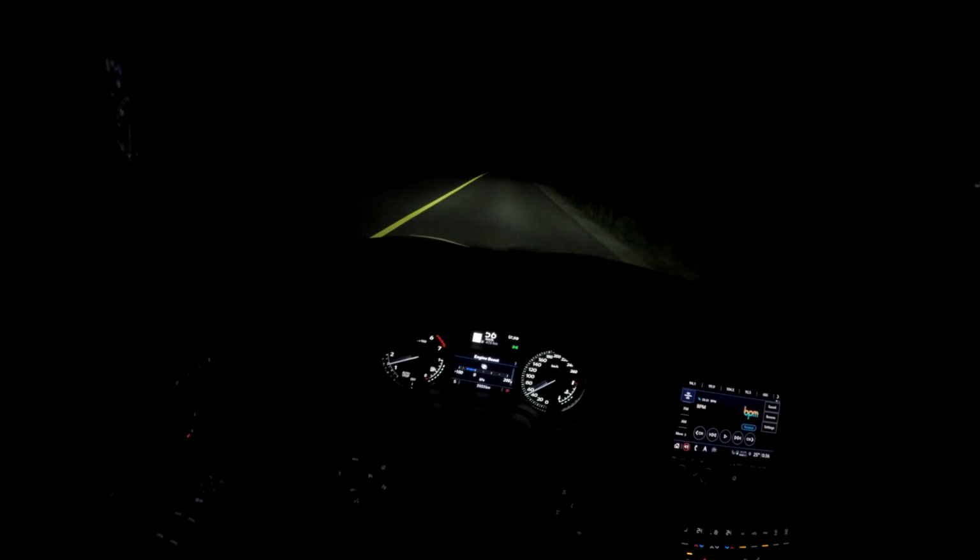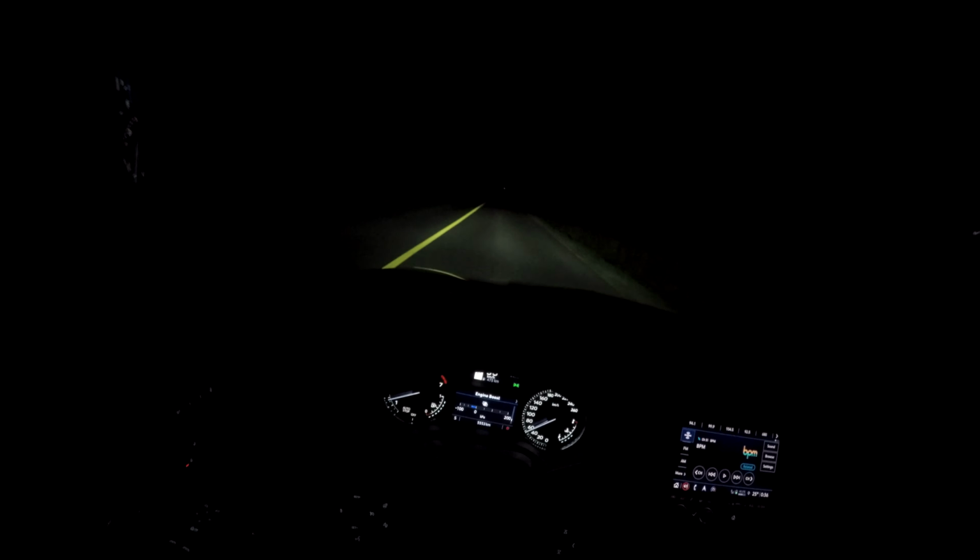Turn off the ventilated seats. It's a hot day, but not that hot for now.